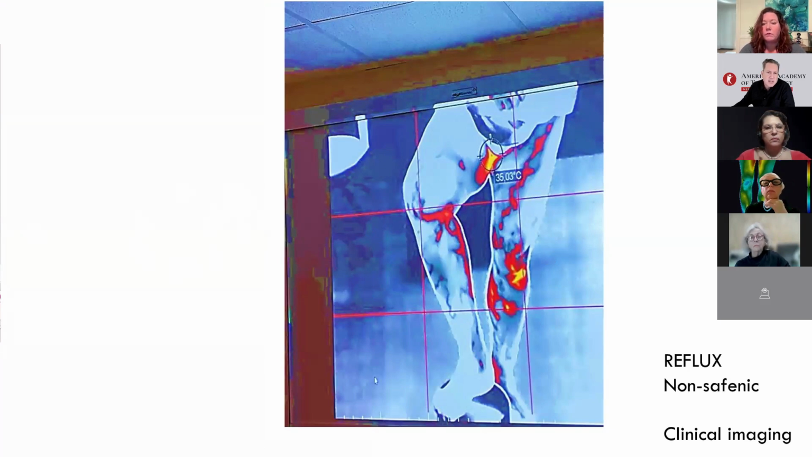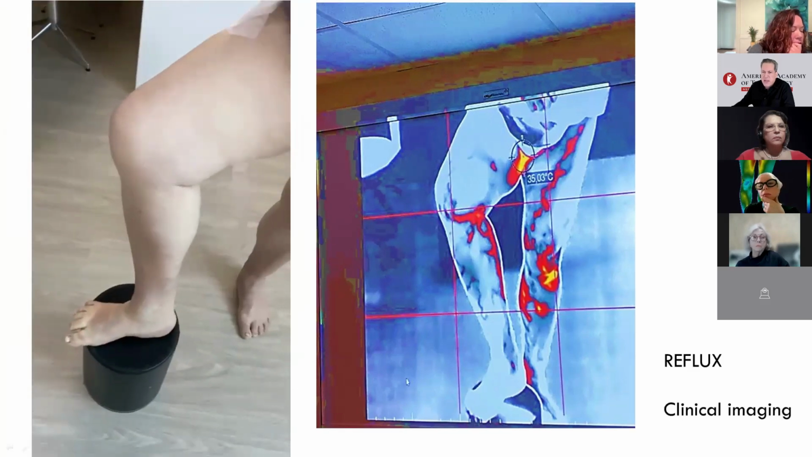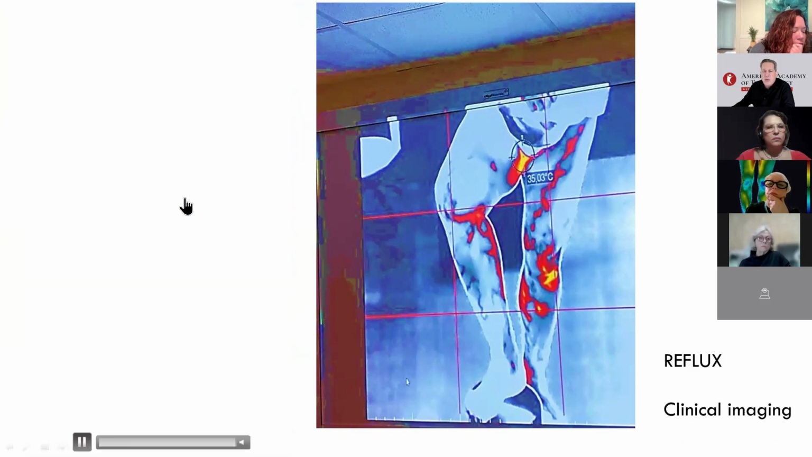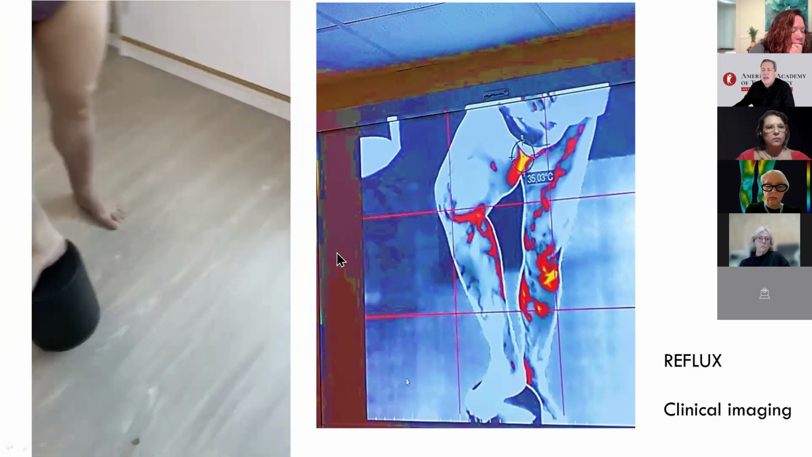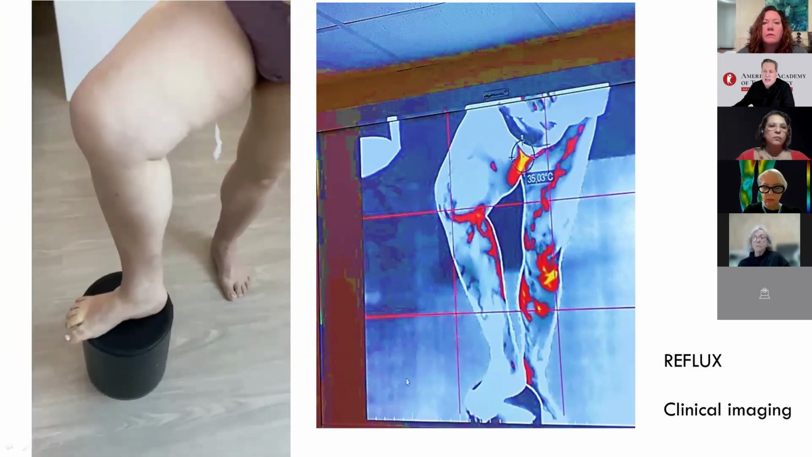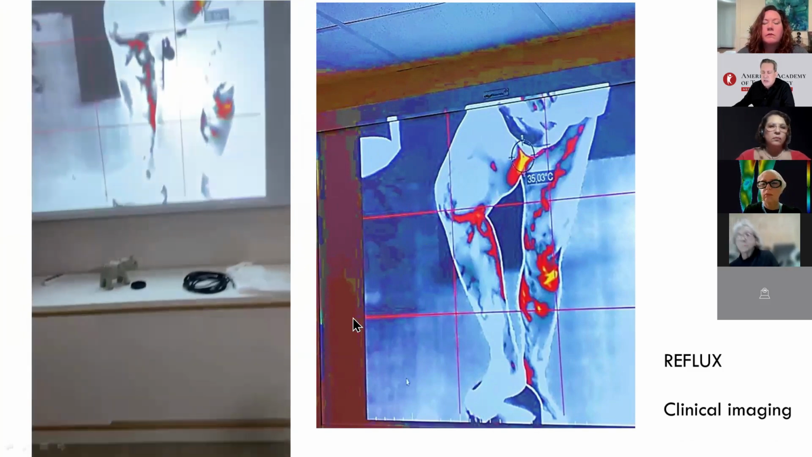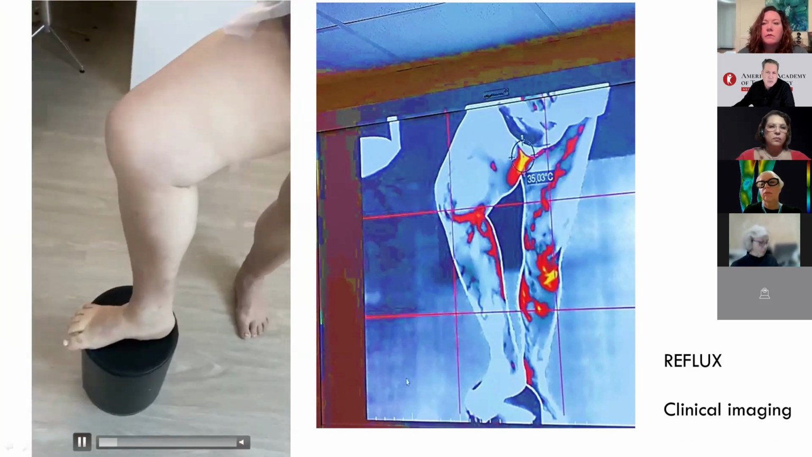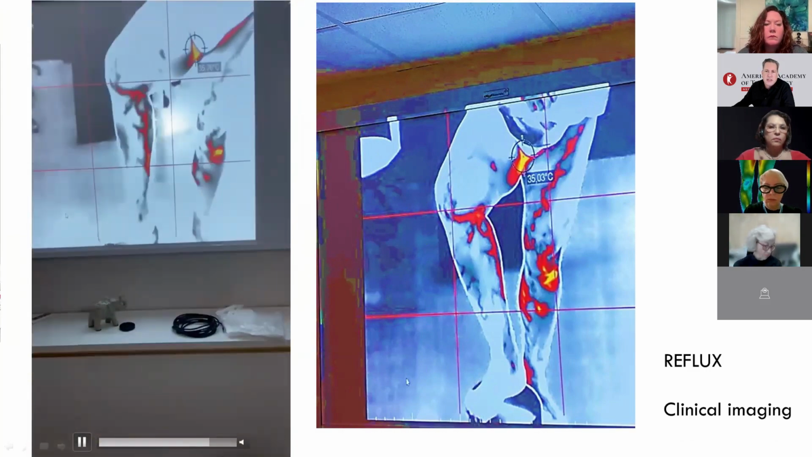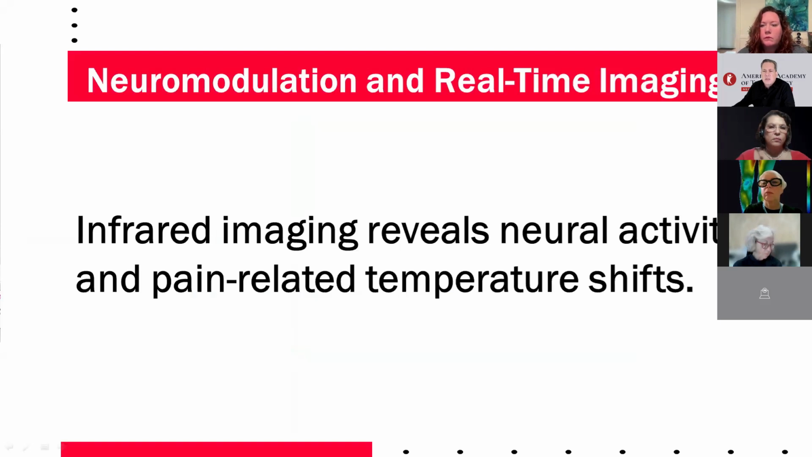Let me show. Okay, the next one. Oh, sorry. Here, this is another example of varicose veins that are not visible to the human eye. However, in the infrared image, we can detect irregular veins and areas of slowed blood flow. This is why the correct term is infrared image, and it goes beyond traditional thermography. We see, we palpate, we understand, we prescribe using infrared image. In neuromodulation, infrared imaging allows us to observe neuroactivity and temperature shifts related to pain or nerve dysfunction.